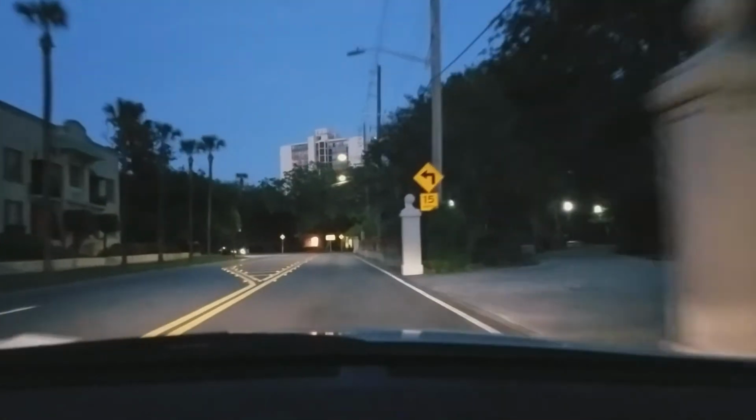So like I was saying, right up here, I'll try to slow it down if I can, because I'm using 1080p at 60 frames per second to try to get some slow motion of those houses. This is one I was talking about.